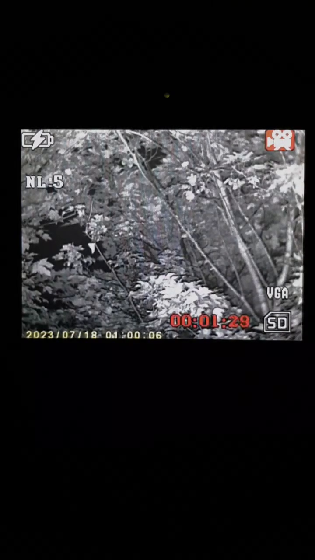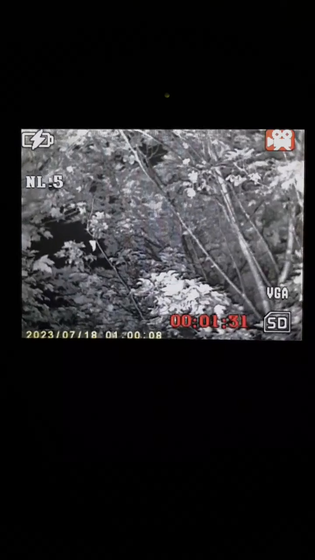Yeah, this is a Benenzi Nightvision monoscope. Nothing special. We're just looking for Bigfoot in the trees.